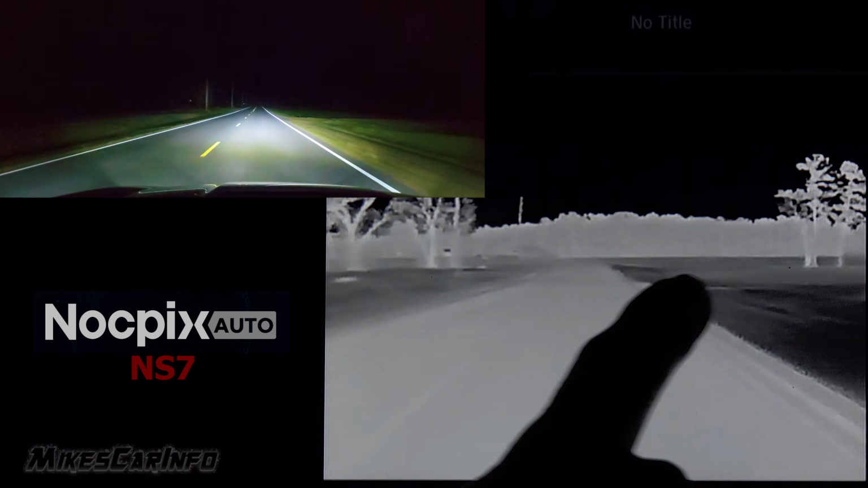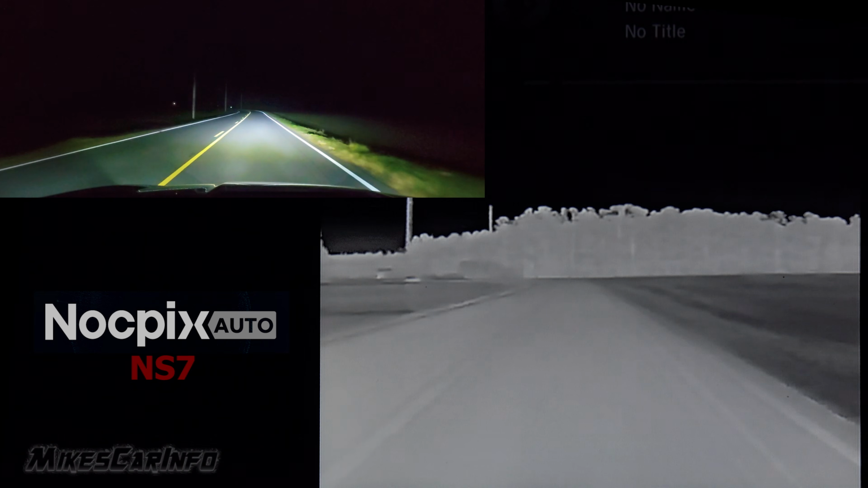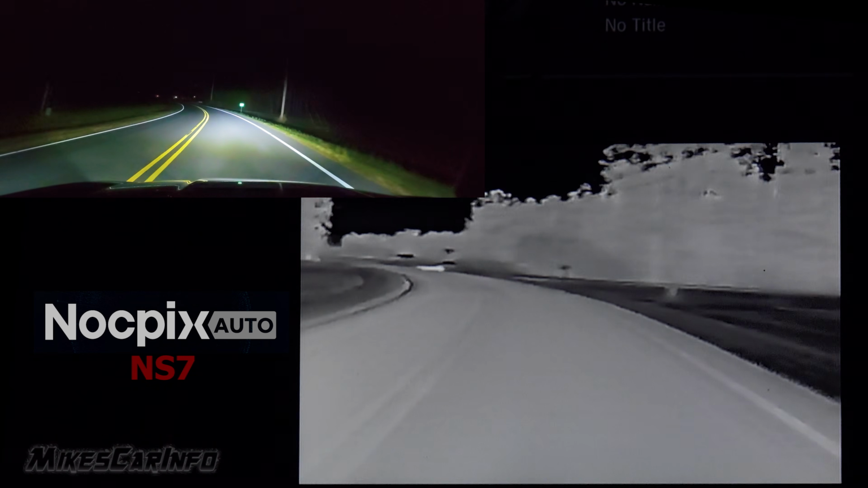So here we are. We can see the fields here on the side. If there were any animals over here, pretty much anywhere in this field of view, we'd be able to see them, and it would highlight them. They would be bright white hot, and then they would be highlighted with a box.